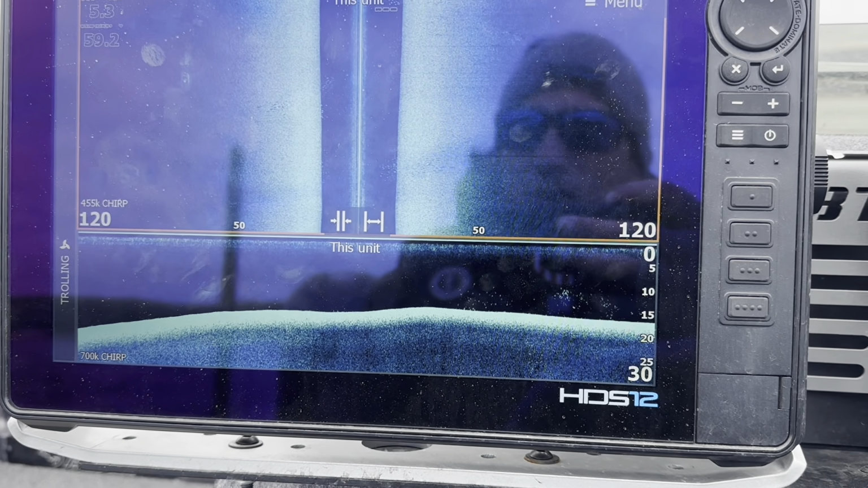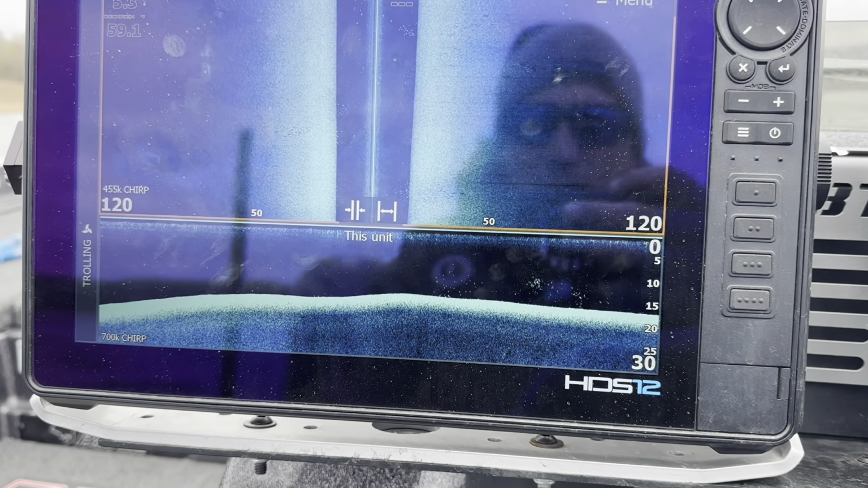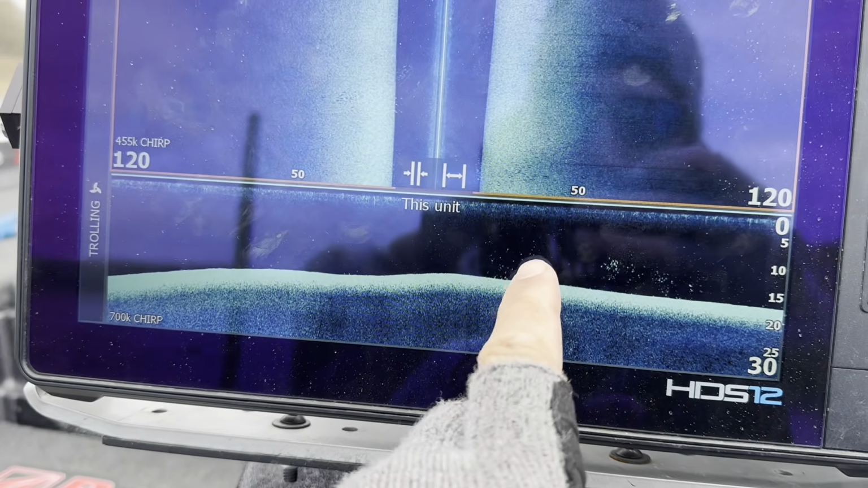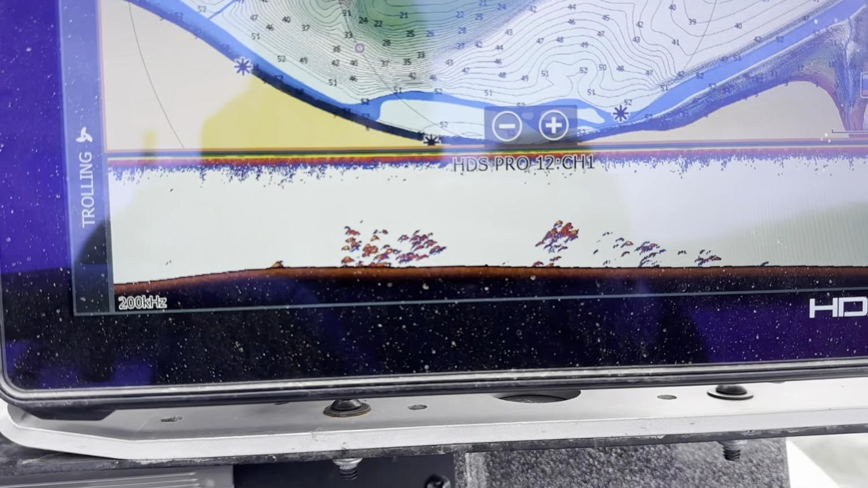Alright, so today on our Lowrance idling tip, we're going to be on Norfork Lake here in Arkansas. You can see we got a lot of big bait out there right now. You can see it there, you can see it on the 2D.